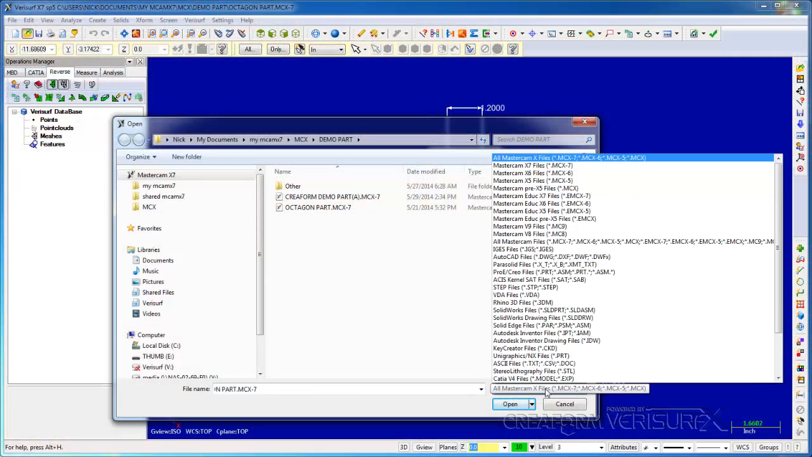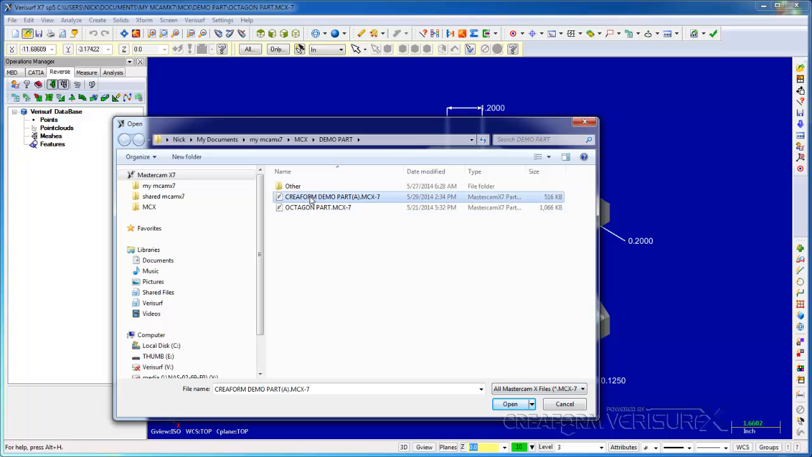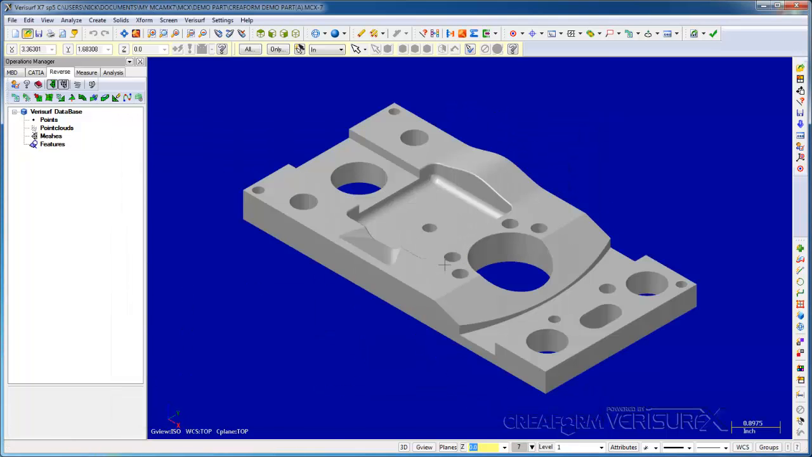Verisurf reads all popular CAD files, CATIA, NX, ProE, etc., in their native format. This helps avoid the limitations of neutral formats like STEP and IGES, which Verisurf can also read. When we open a native file, Verisurf saves it in the MCX format and leaves the original file intact. All the data, including the model, measurements, analyses, and reports, are saved in a single MCX file to simplify handling and prevent data loss. I'll choose the MCX format and open our demo part file.